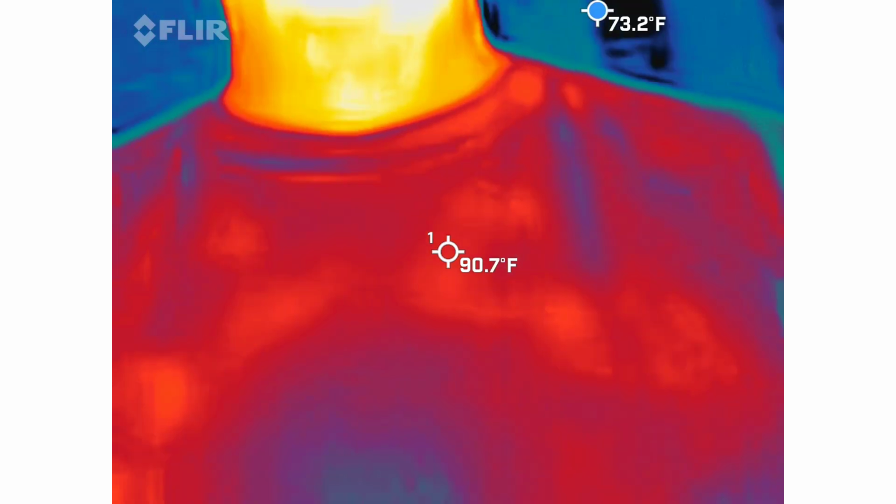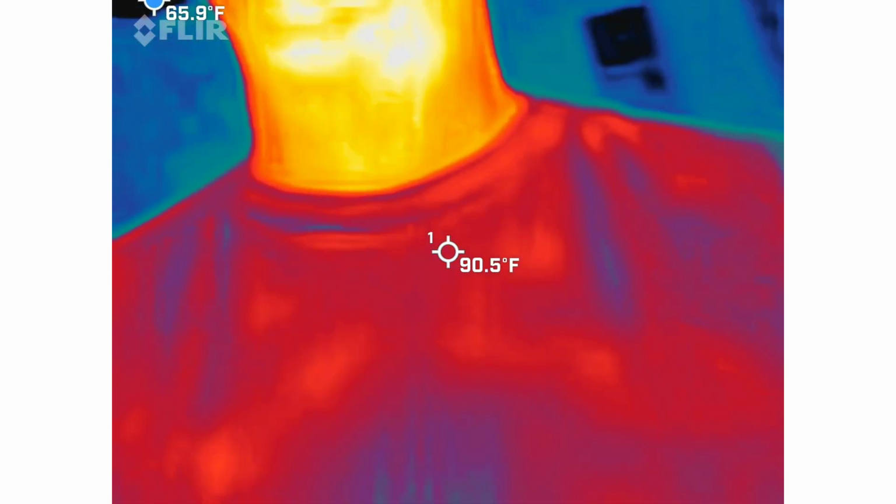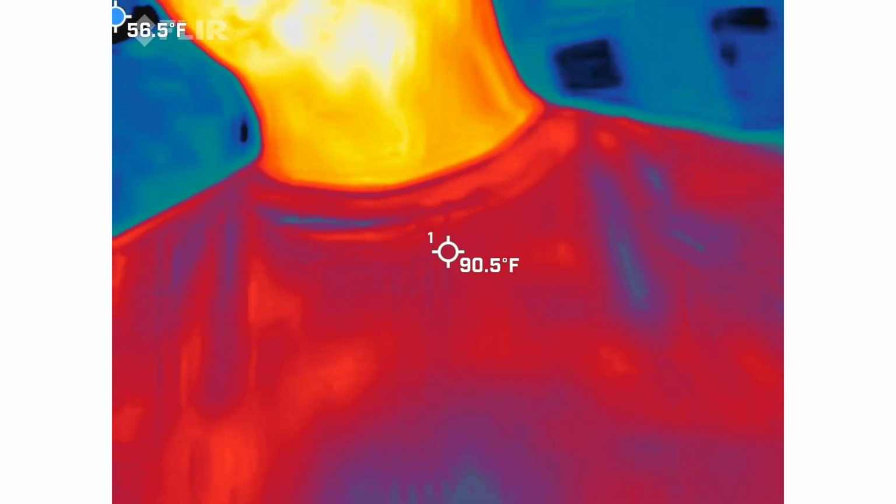So again, we're going to do some starts and stops with this thermal imaging camera, because as great as the hardware is, the software sucks. It's horrible. So if we record for too long, Tom, I'm going to ask you to stop and we're going to give it a break for a few minutes and then start back up again.